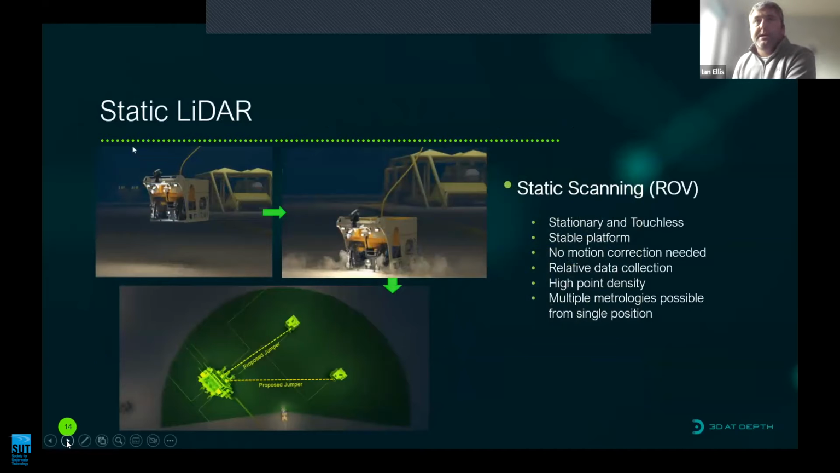We have a couple of ways of scanning with the sensor. The first is what we call static LiDAR. This is typically an ROV commanded to sit in a stable position on the seabed. The ROV is essentially a tripod for our scanning system. It provides a stable platform when it embeds.